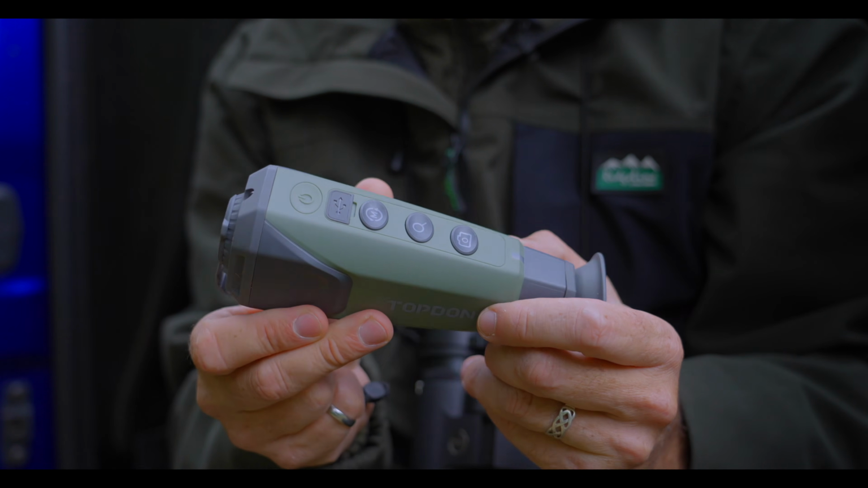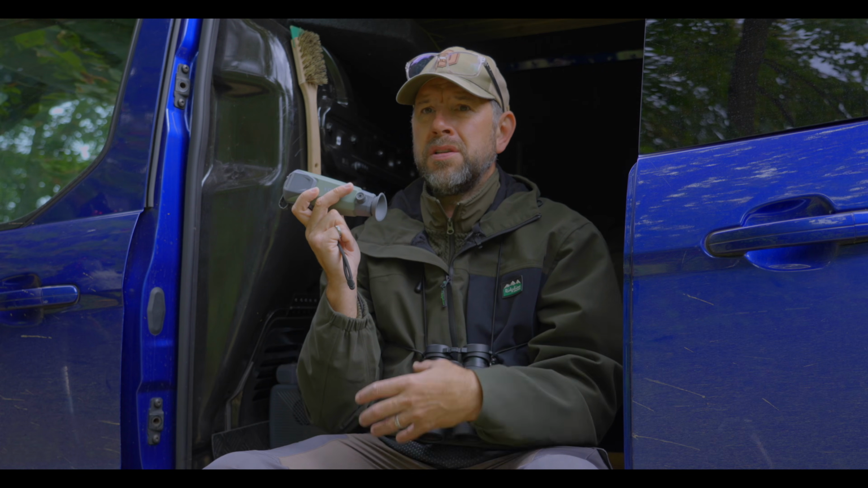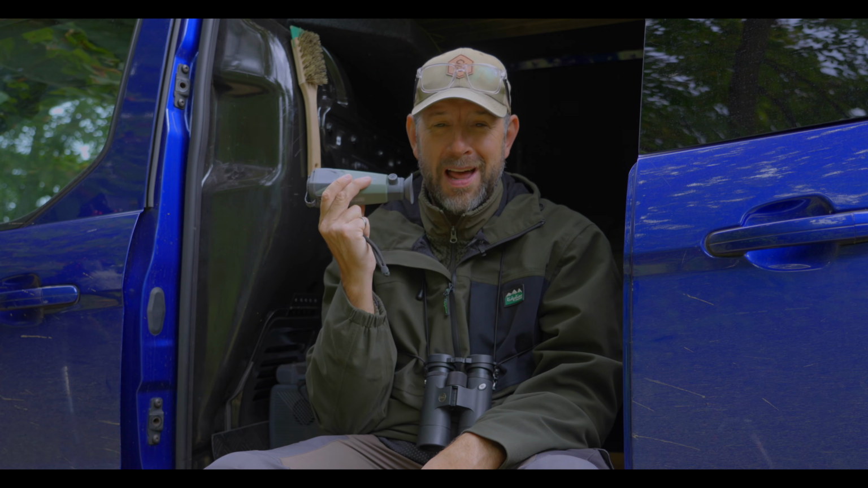Anyway, I would wholeheartedly recommend getting one of these if you're into wildlife and you want to spot species in the darkness, in the shadows, in bushes. This will make your life a lot easier.